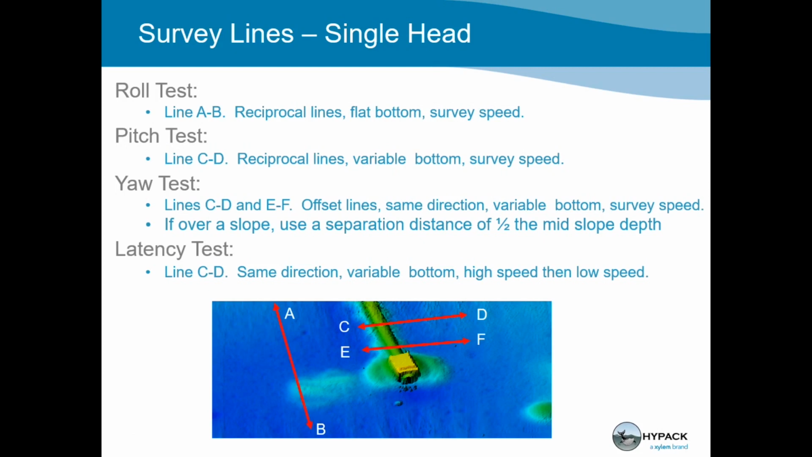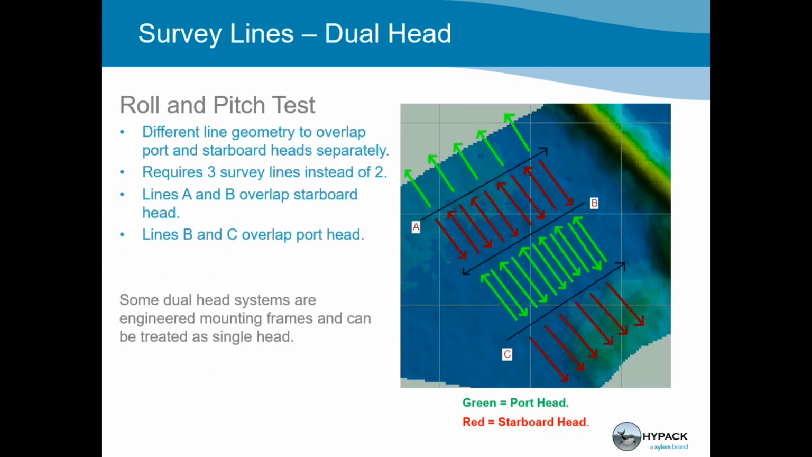For the yaw test, we're using some offset survey lines, parallel offsets. Typically the separation is the depth in the area. And then lastly, for the latency test, you're running in the same direction over variable bottom, and you're going to run at different speeds, high speed then low speed. So yeah, if you can remember all this, then it becomes relatively simple to get through the patch testing.